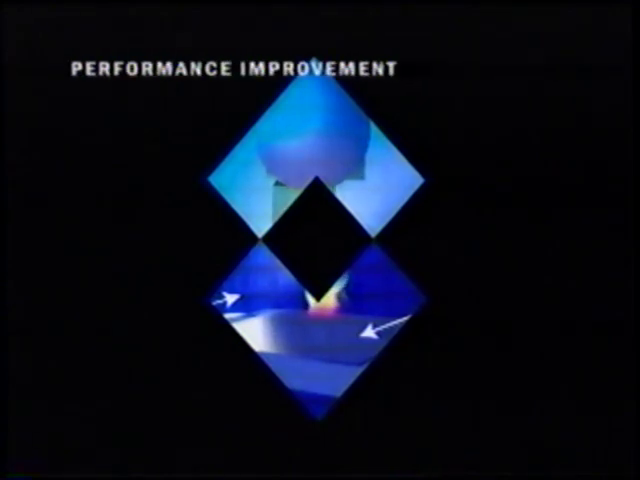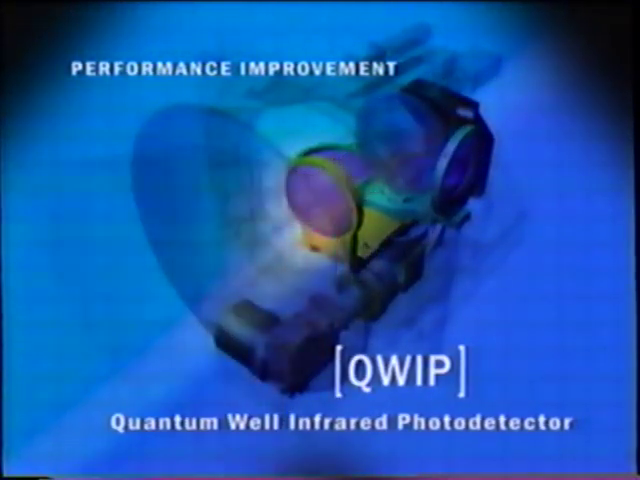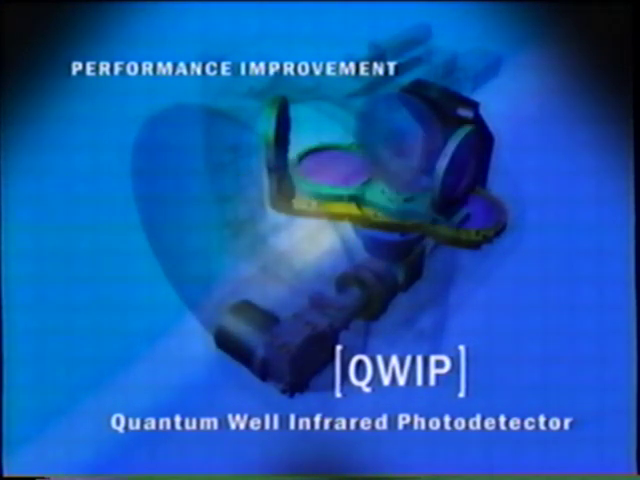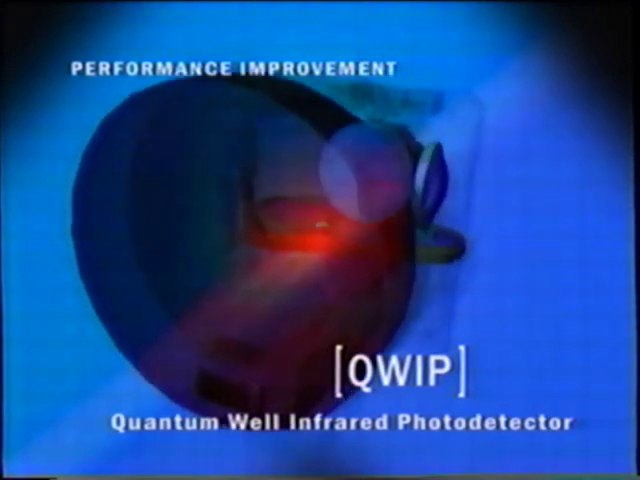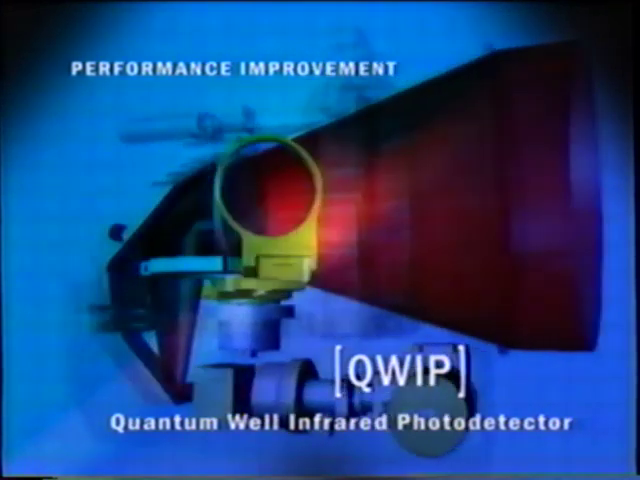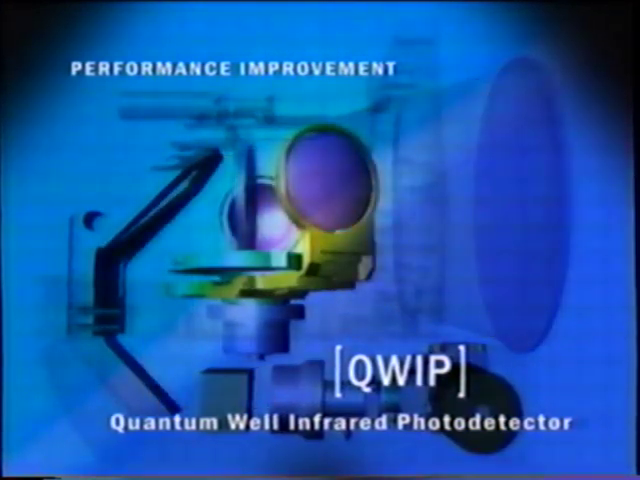Today, FLIR's research and development efforts are focused in two areas: performance improvement and cost reduction. The next generation of products will incorporate multi-sensor integration and enhance mission capabilities. Our recent introduction of the first Gen 3 long-wave sensor-based systems using QWIP detector technology is just an example of the leading-edge technology to come from FLIR.